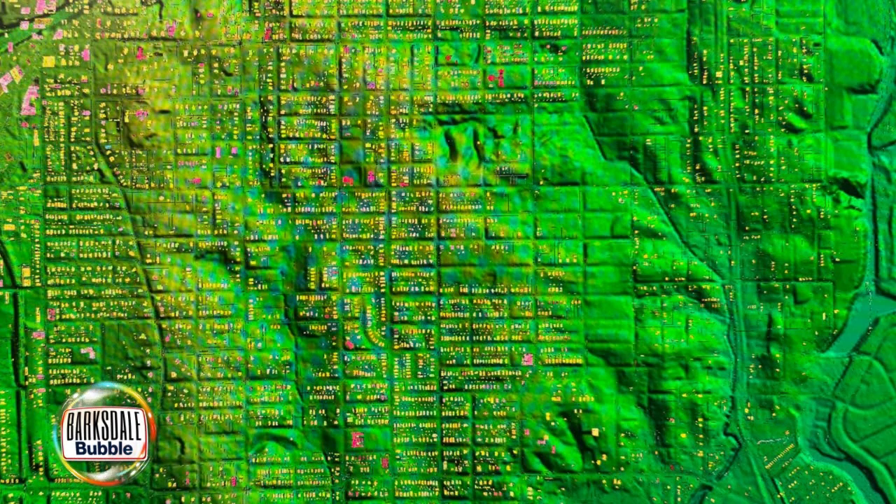It's every building, down to small garages and outbuildings of all kinds. Yellow shows structures that were made of wood. Pink is brick. Deep red, like at the bottom center, you can see a couple of large buildings.